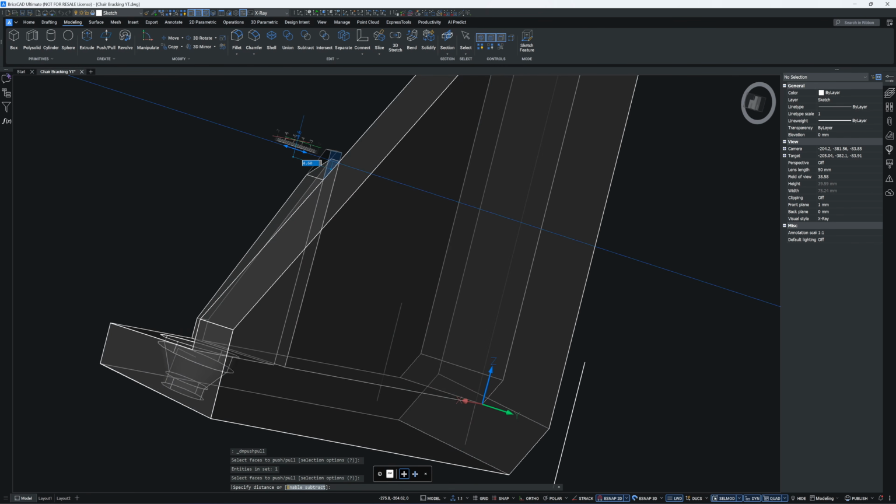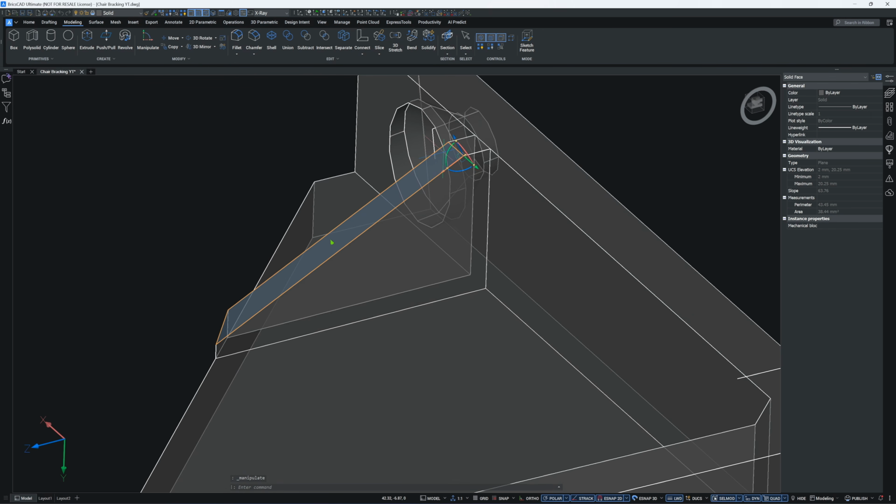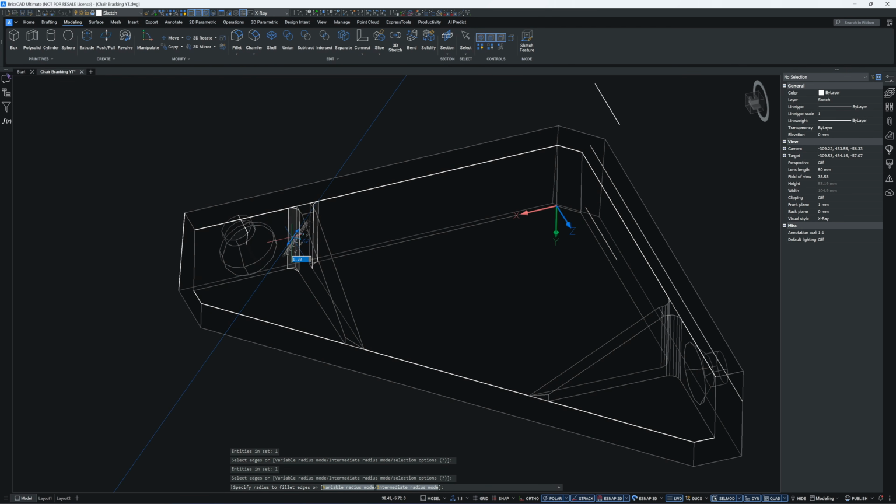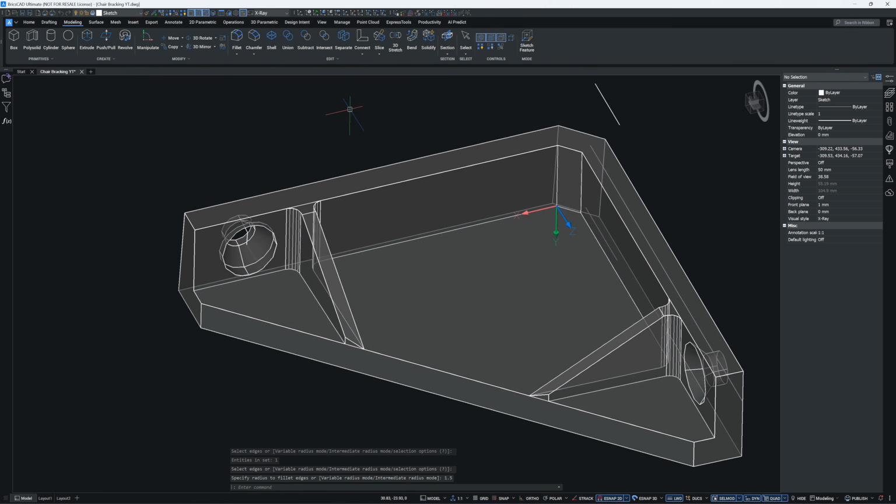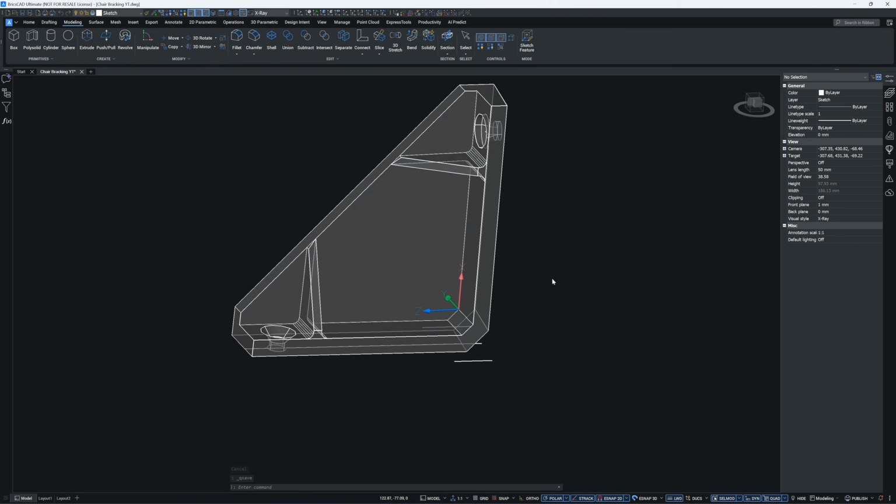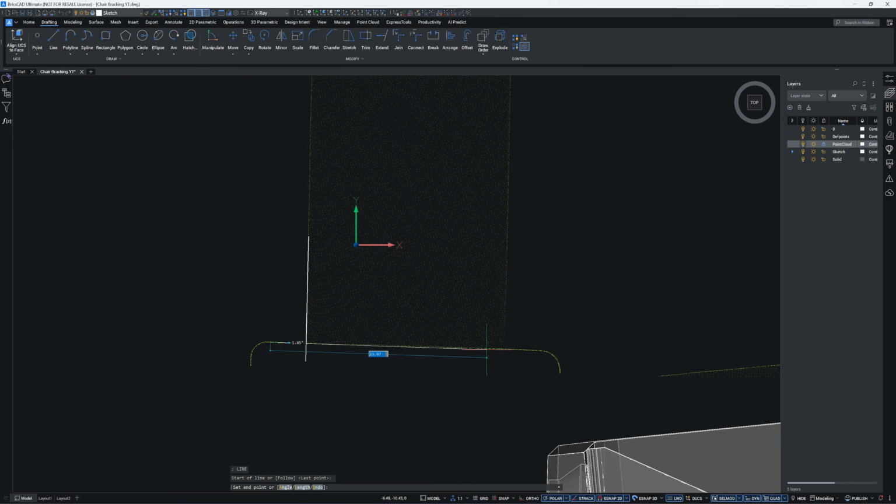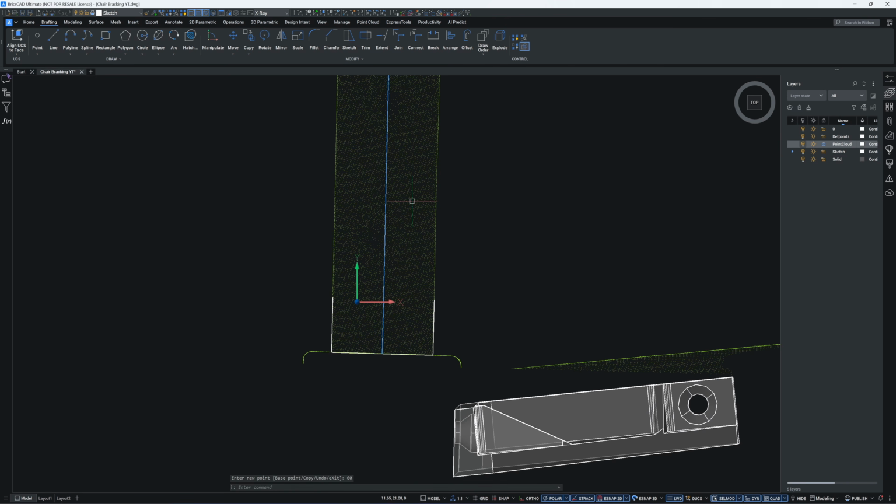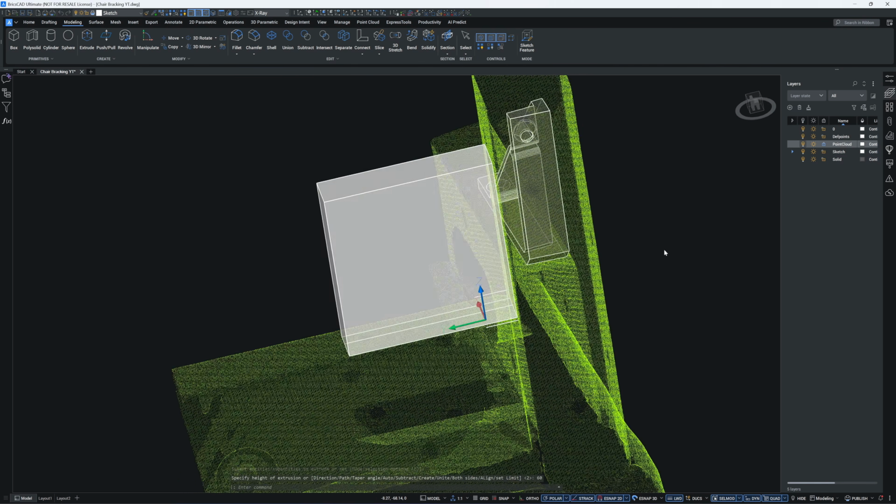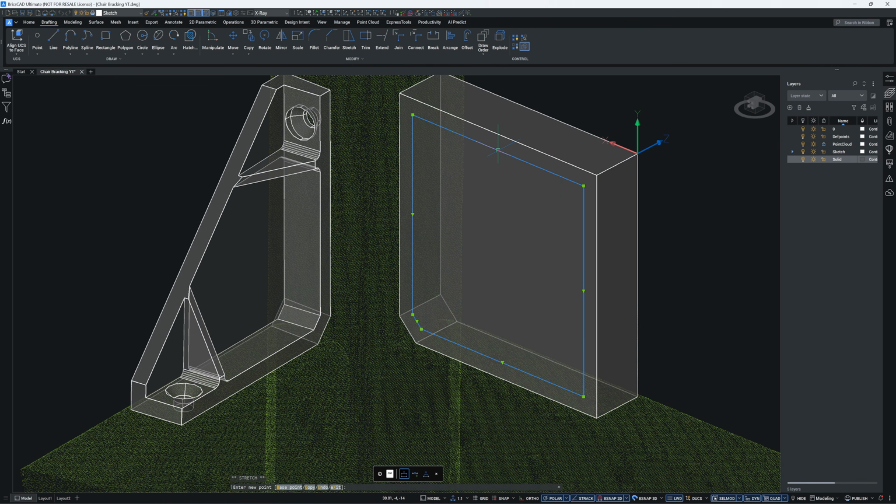Pull this face outward and model it similarly to the previous stiffener. The first bracket is now complete. Now I'm moving on to the second bracket. It's modeled similarly to the first, but positioned on a different plane. You can copy and modify the first bracket, but remodeling is faster.